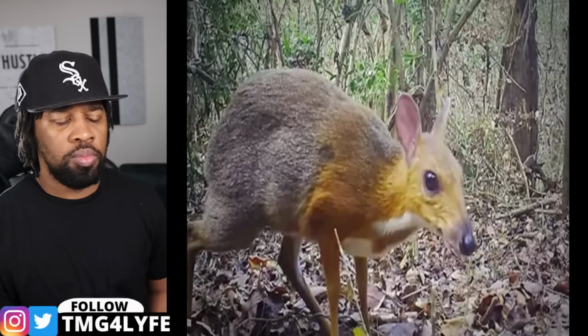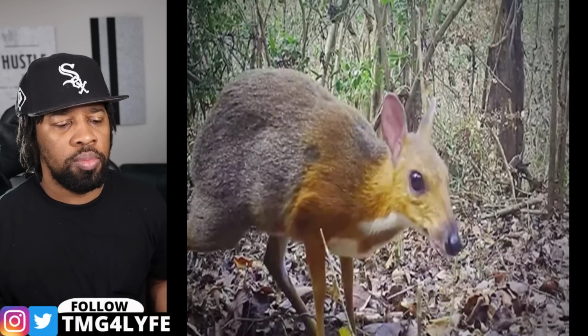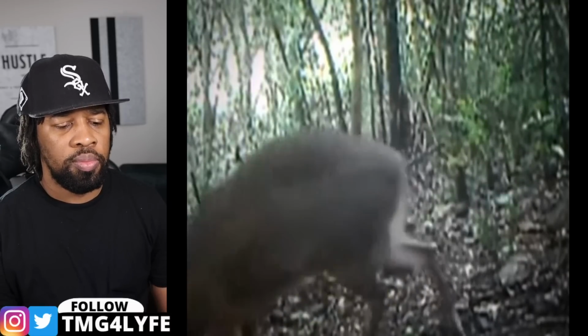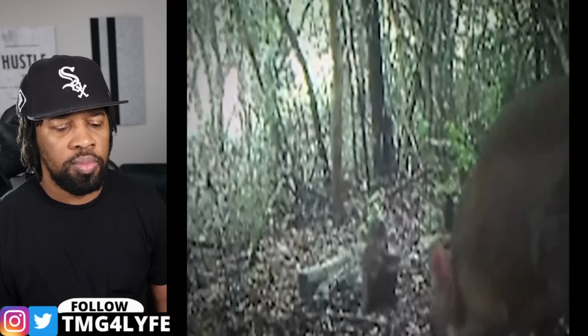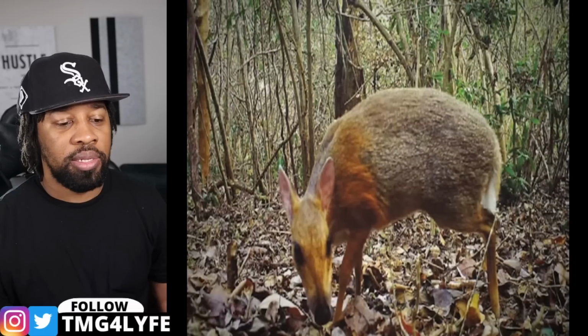It's officially called a silver-backed chevrotin, and it was thought to be a creature written out of history until this sudden reappearance. Despite taking its name and appearance from 2 other animals, this mouse deer is actually the size of a rabbit with a body that's split into 2 colors, hence the 2-tone in its name.